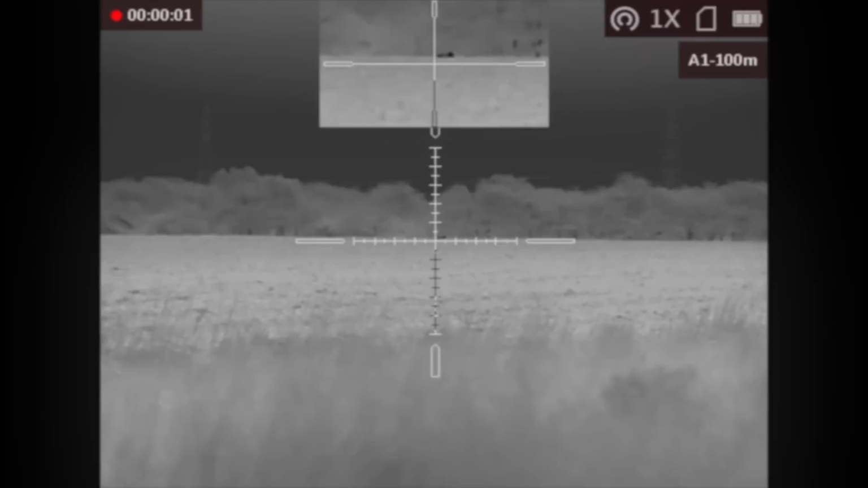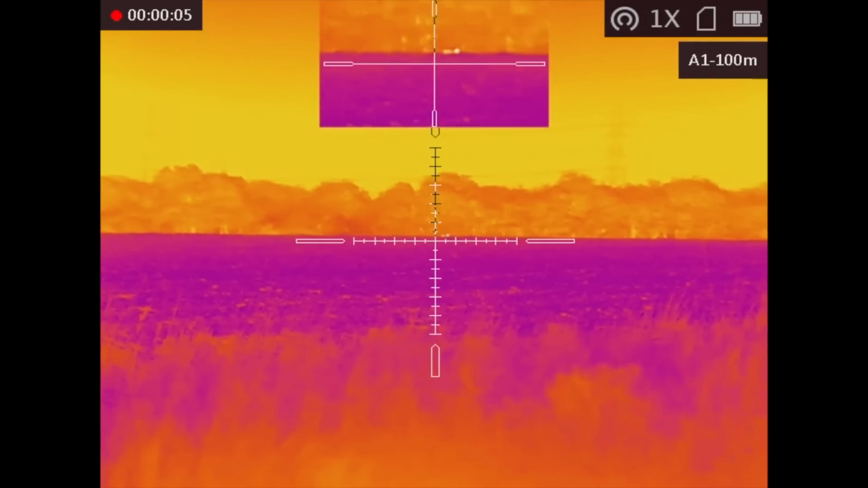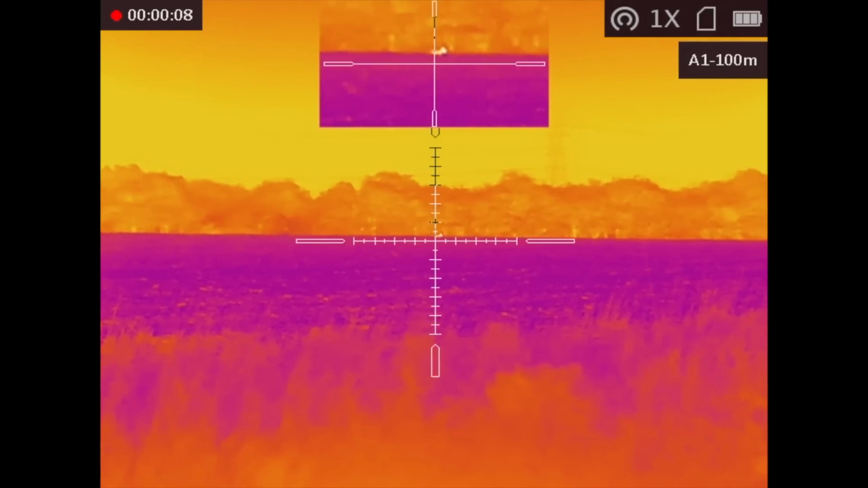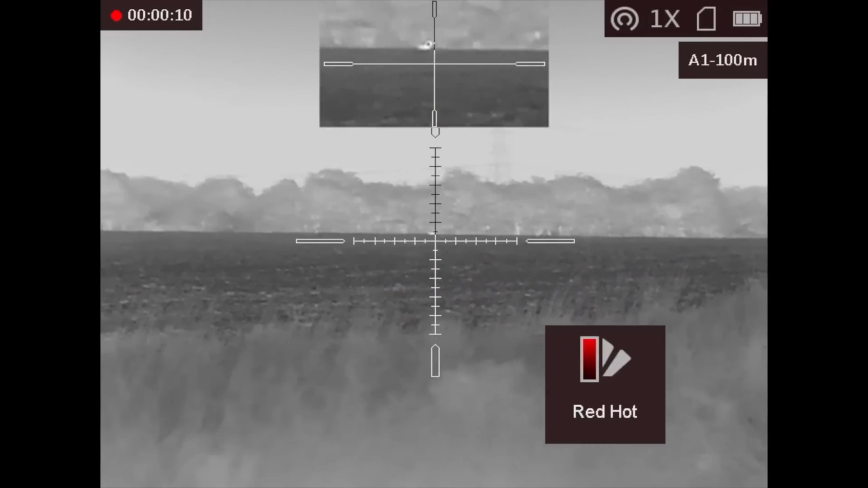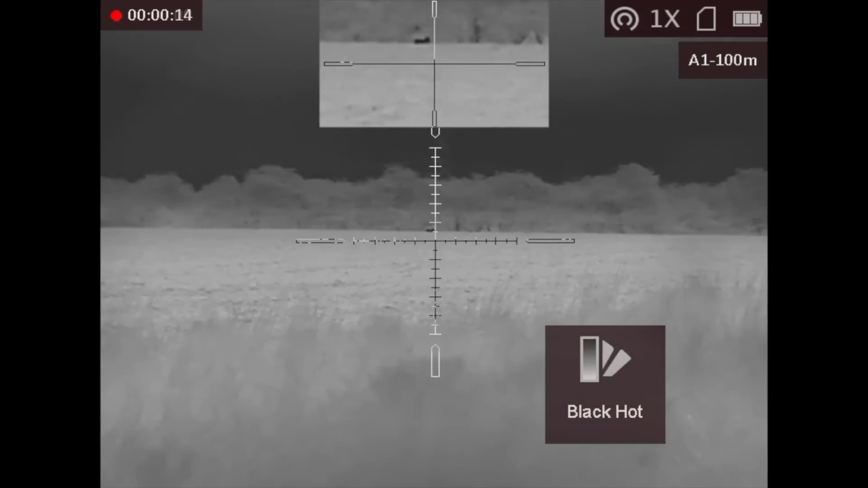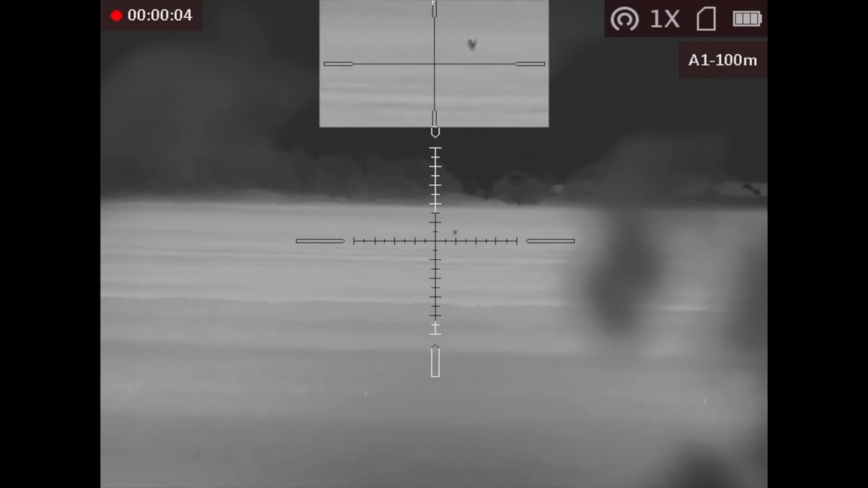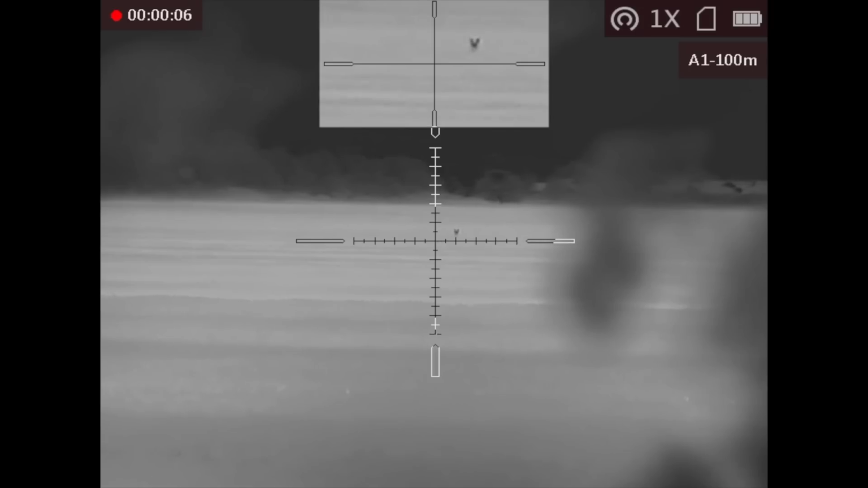So that one was a no-go, but not long later, changing things up again on the caller onto rabbit distress, and I catch sight of a fox right the other side of the field. Notice how nice and still those crosshairs are, as Rick actually tells me there's a fox coming in from our right. So I get ready on the sticks again and call this one in.